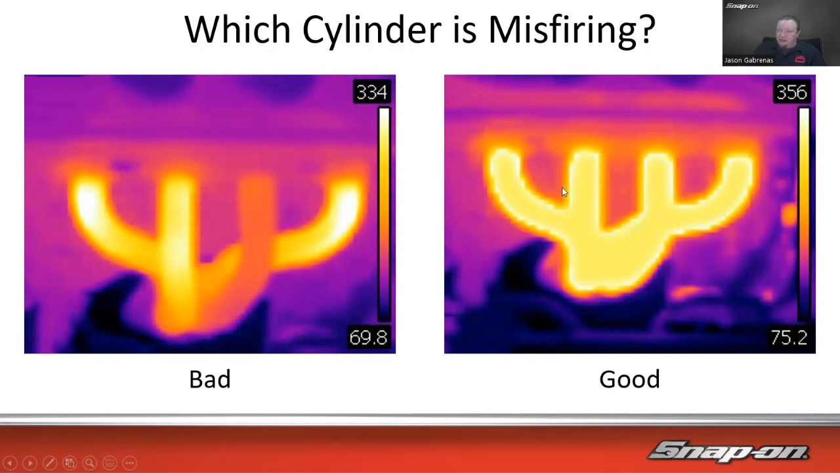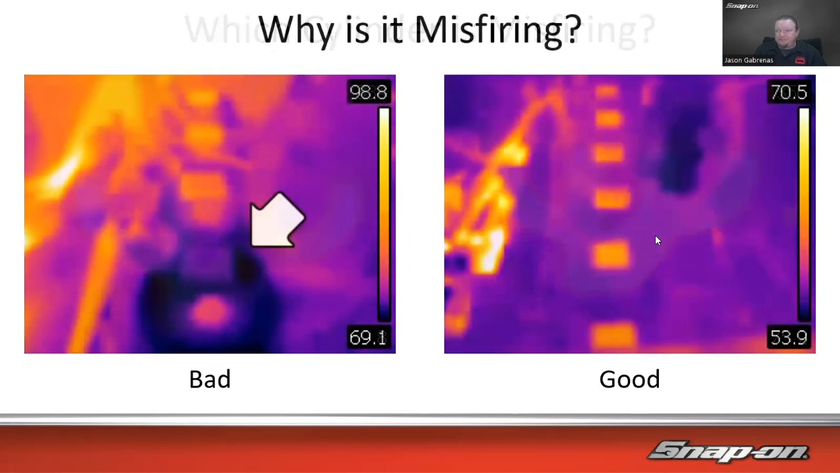After the repair, we can look over here. We can see all four are running about 350 or so degrees. That's in good shape. All four of these cylinders are running.